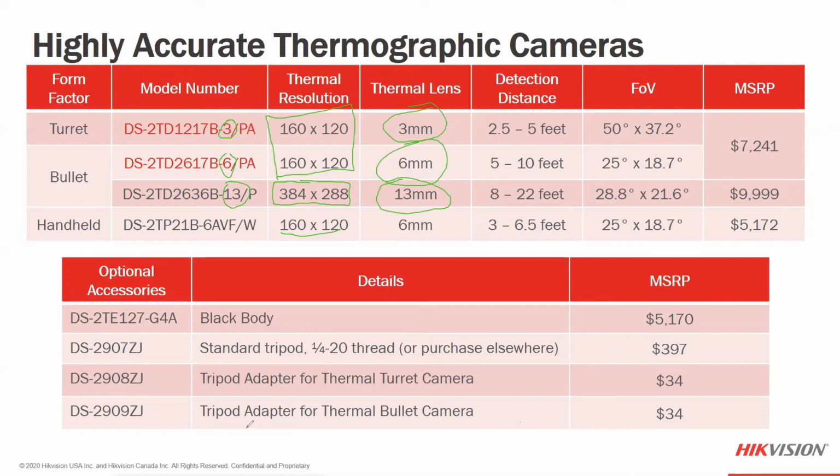We do have a really nice tripod ourselves, with some great legs, which will go up to about 8 or 9 feet total height. If you need to get a little more height out of a tripod, you may look at just a standard tripod option.